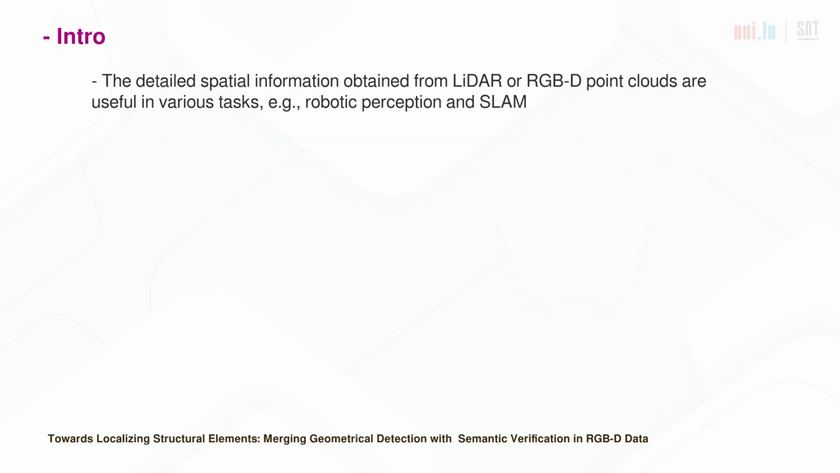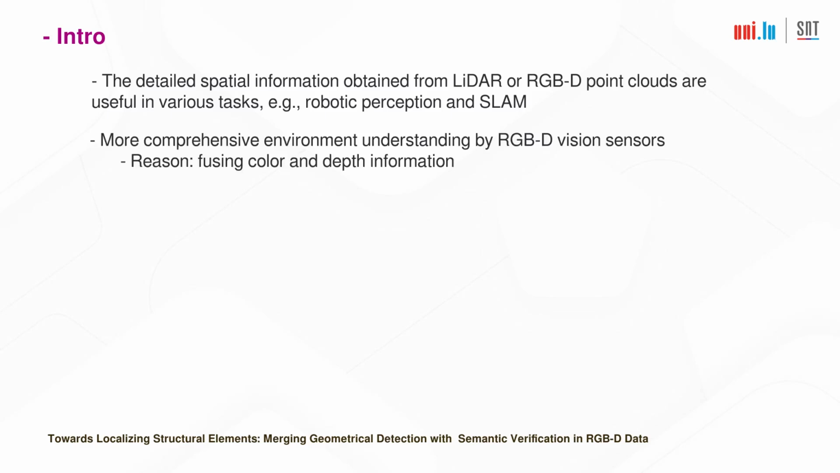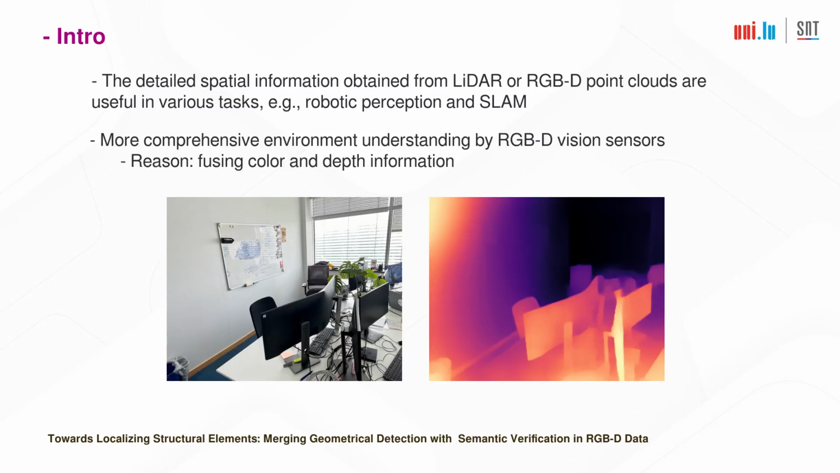The point clouds generated by LiDAR or RGB-D sensors provide detailed spatial information, facilitating precise detection, localization, and 3D mapping of elements, essential for robotic perception and visual SLAM. In this context, RGB-D vision sensors offer a more comprehensive understanding of environments by fusing color and depth information.